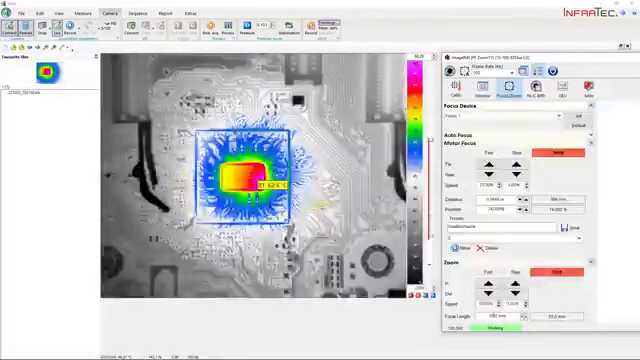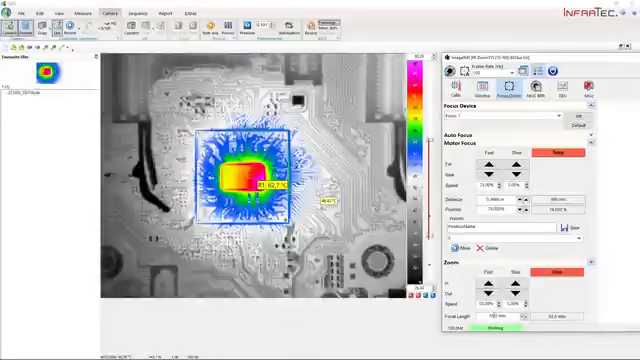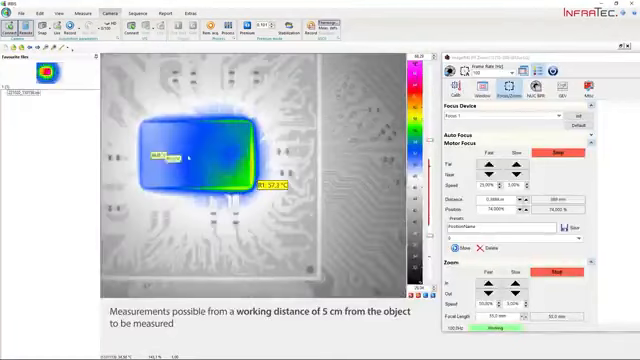region of interest. With the second step, we can even increase the spatial resolution by using the macro function of this lens. Means we are not changing the zoom, but we are changing the distance of the lens to the object. So instead of the 60 centimeter distance, we are changing the working distance to the 5 centimeters. We prepared already such an image because it would take too long to change the setup. So we have then this image with even more detailed resolution of the area.